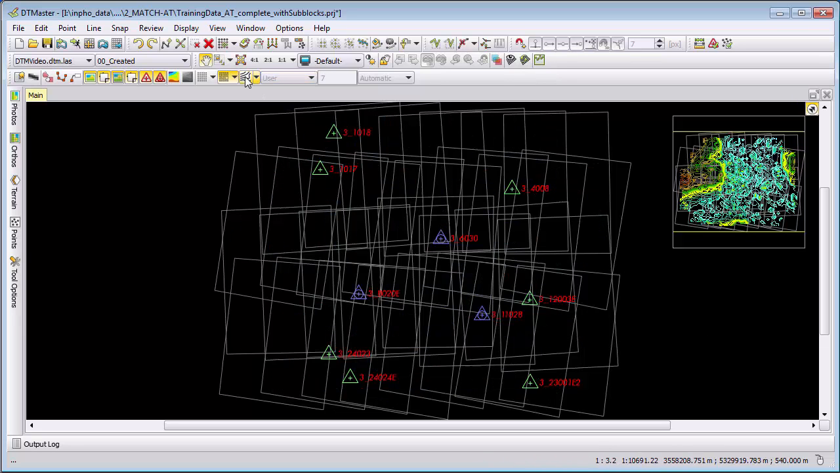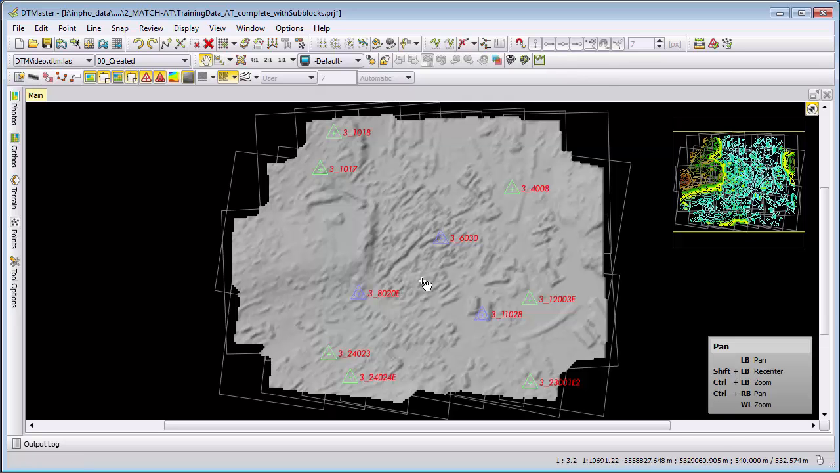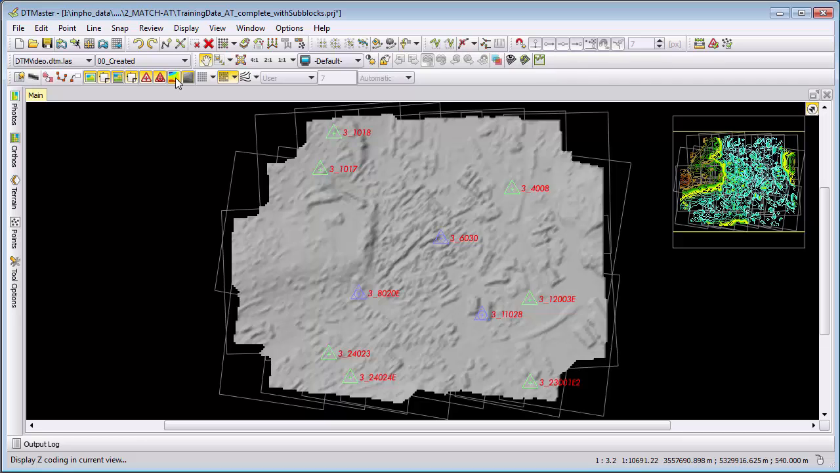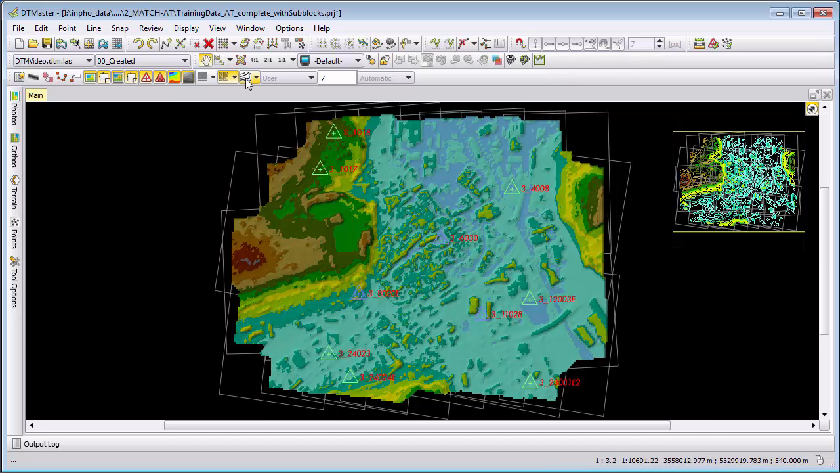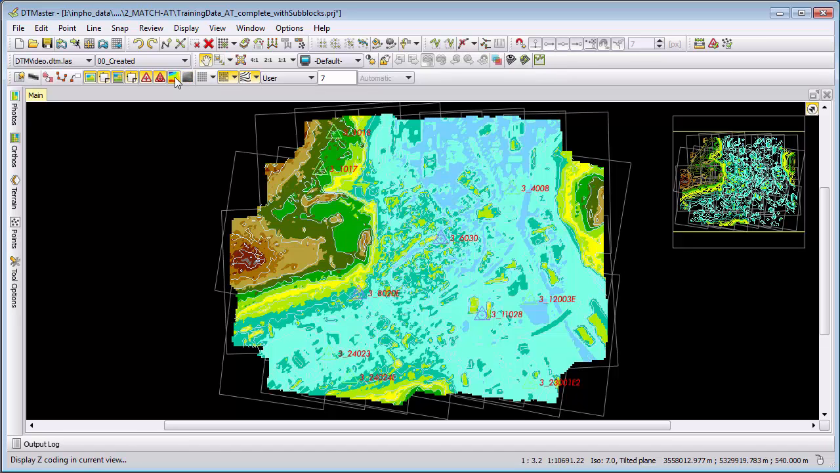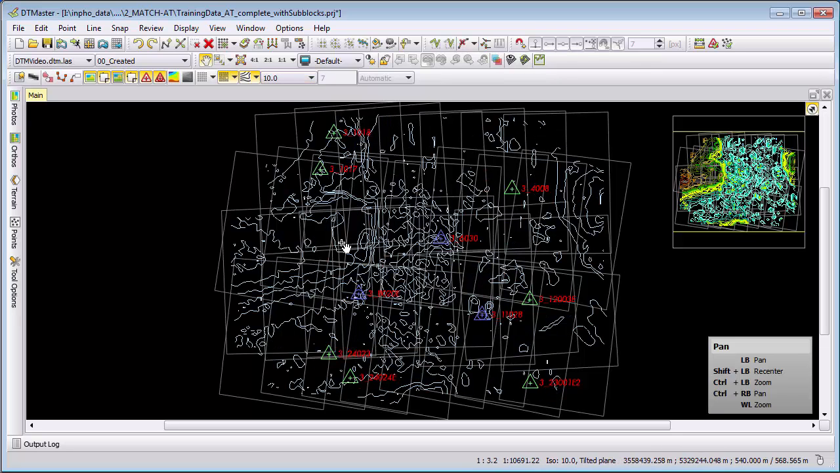A second option instead of contour lines is the shaded relief, where we simulate a sun reflection on this terrain and we see where height changes appear. Additionally to the shaded relief we can also add a Z coding, which gives the shaded relief also a height coloring for height changes. Typically people use contour lines as they give us a numeric value for our height changes.